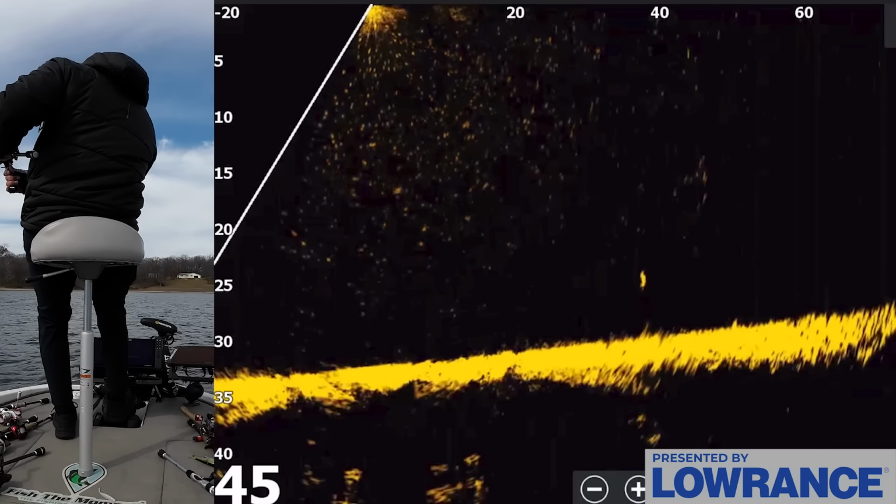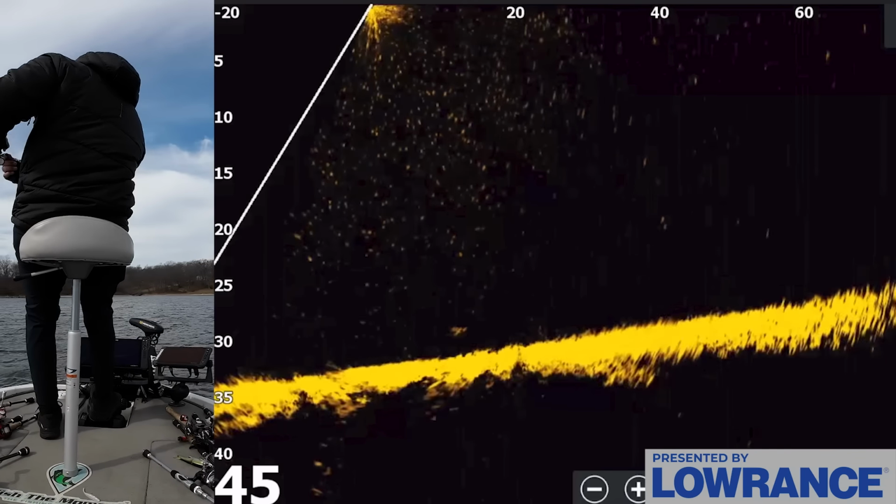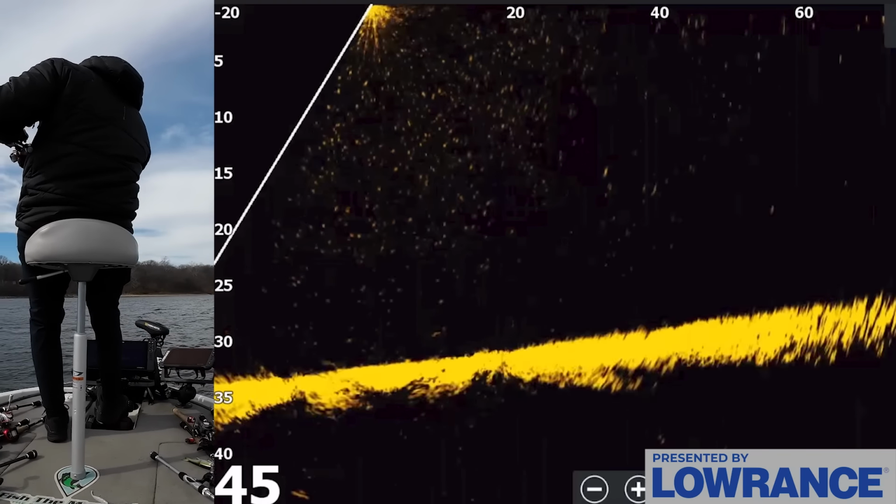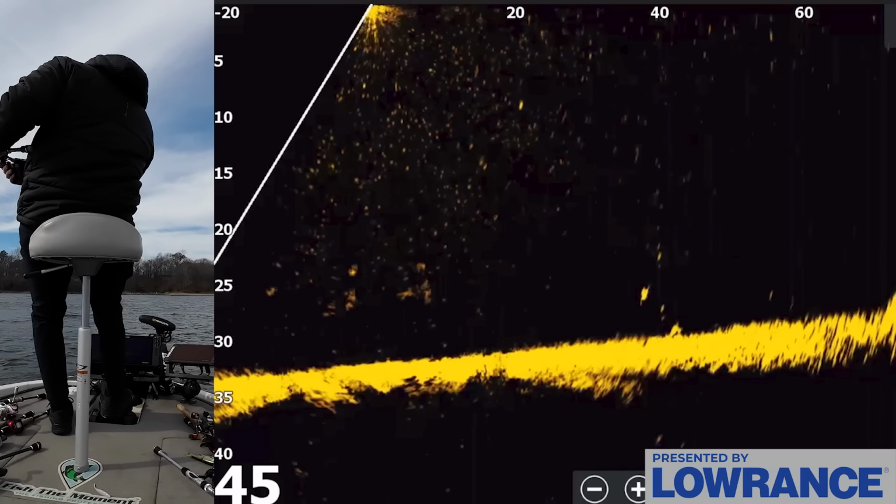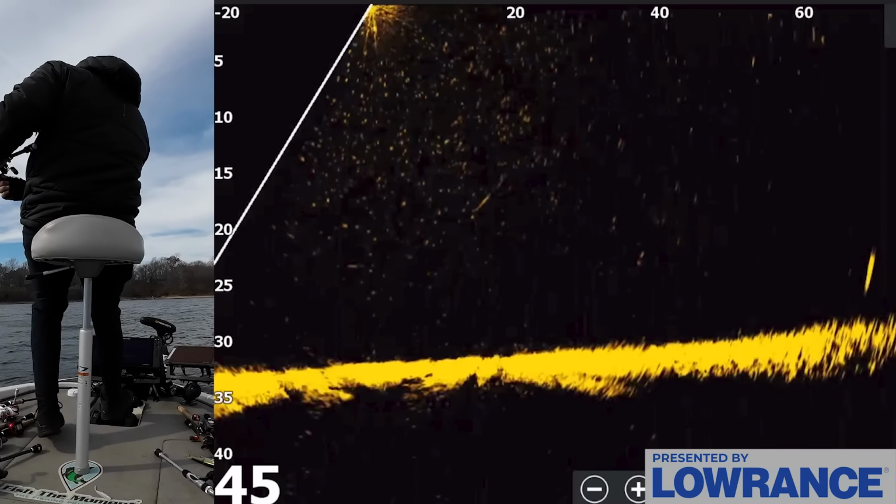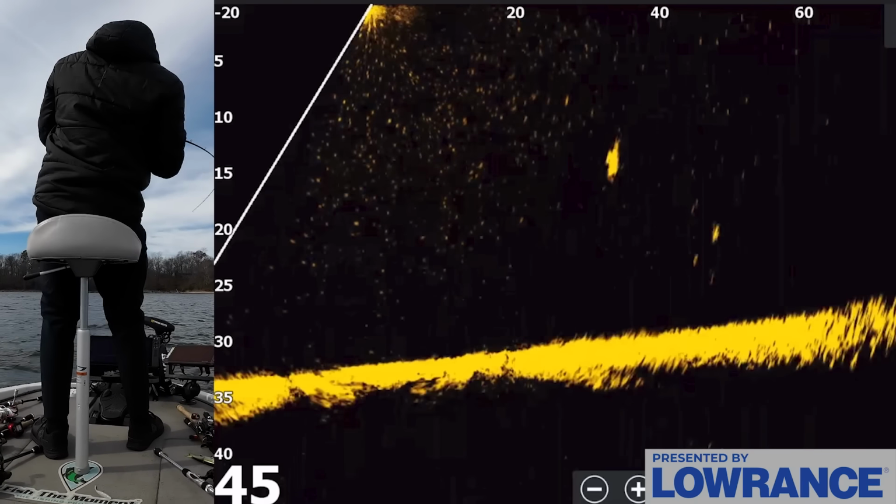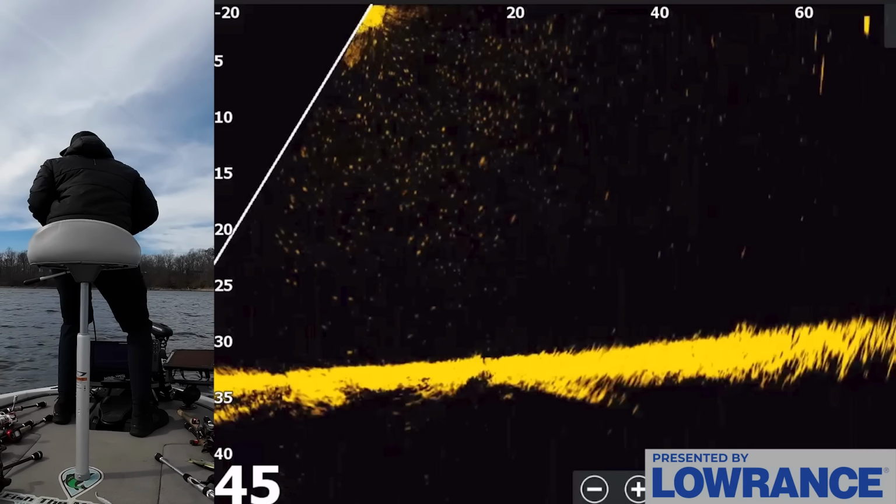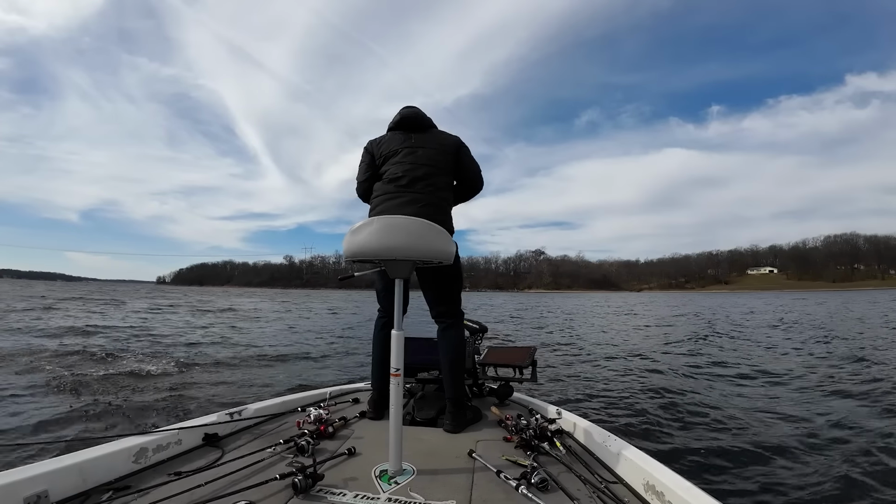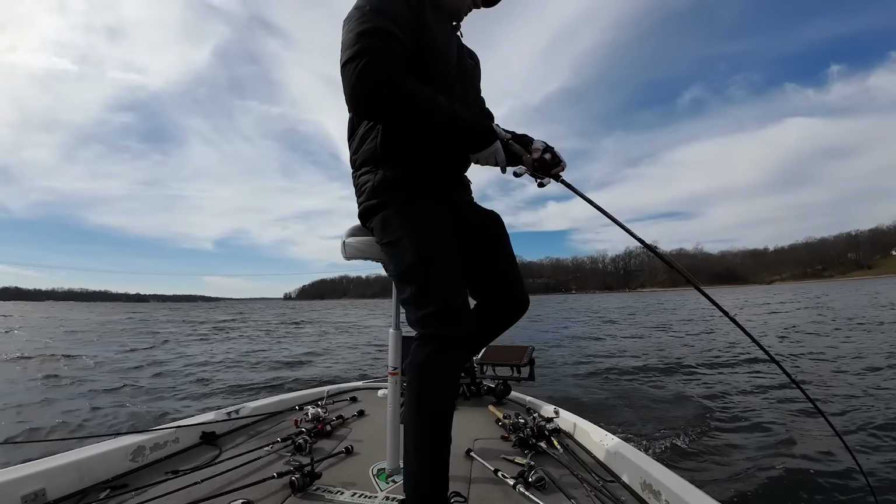Sometimes I like to follow the spoon to the bottom, and then you work it up, and then they go crazy for it. I don't know why they want to follow it to the bottom sometimes. Got him. Here we go. Followed it to the bottom. Here we go. Find a way to get them to bite, guys. You can't just always rely on the minnow. Sometimes you gotta switch it up. They wanted the spoon.